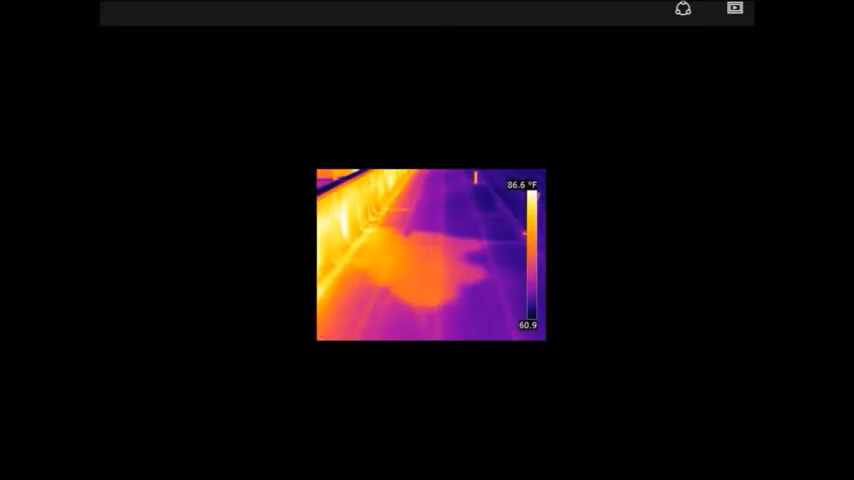Sometimes on electrical lines, we can tell if an electrical line is overheating, not a good connection, so possibly avert a possible fire hazard by calling out an issue there. And this was up on a flat roof where you could see something wasn't sealed here, and water getting in, entry under the roofing itself.